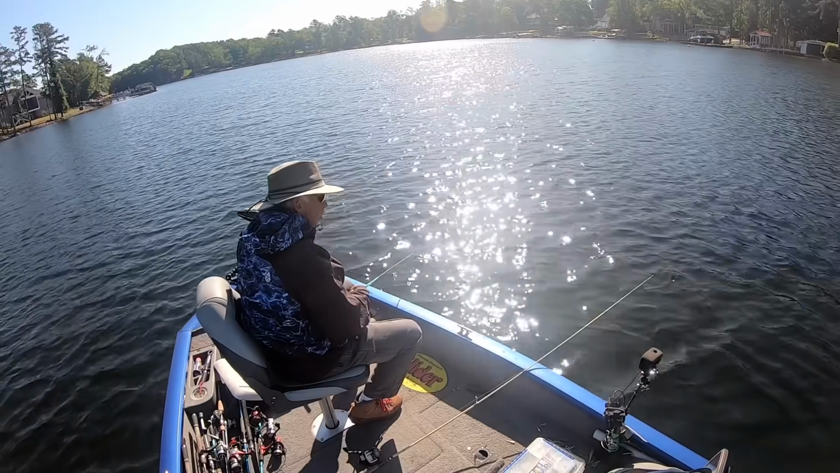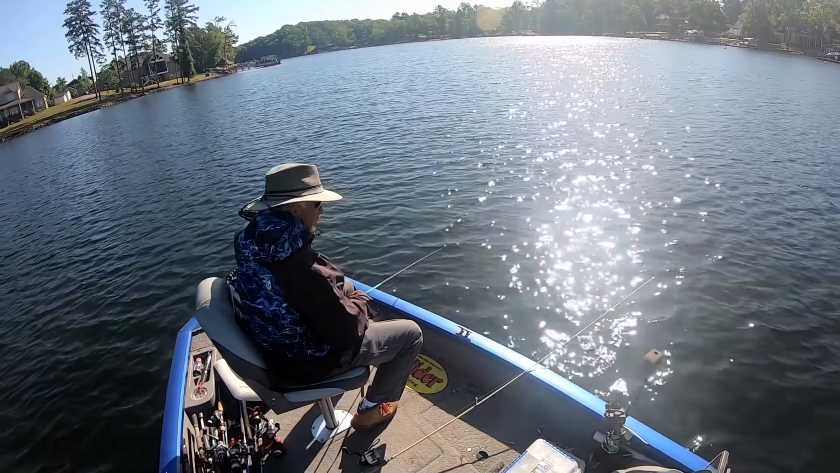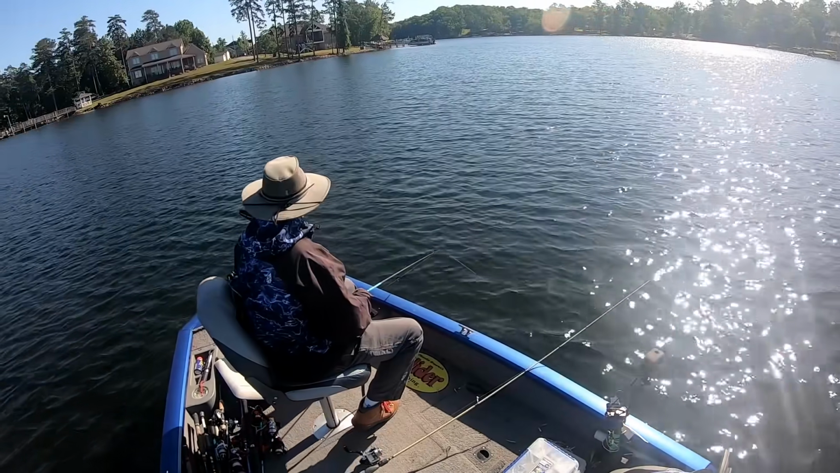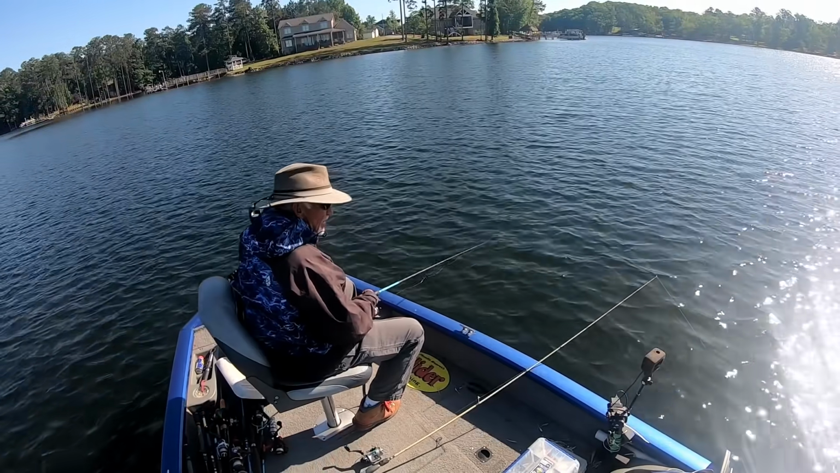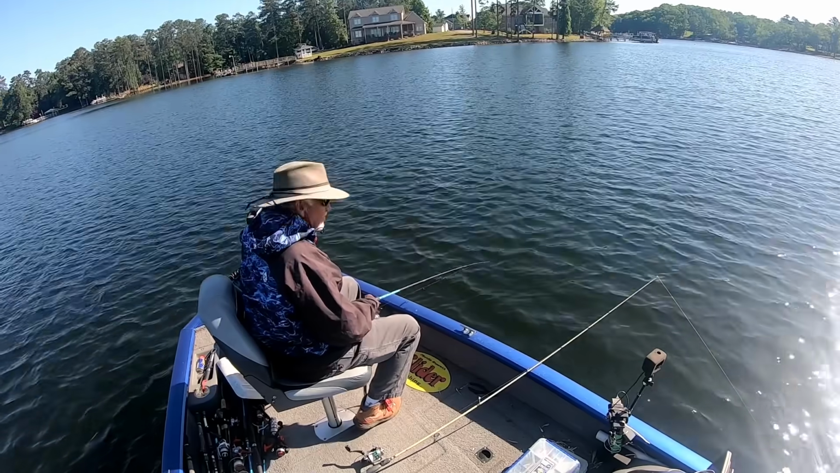A lot of times when they run off a brush, they'll run back towards the bank. If it's a drop, they'll get toward the bank, basically using that drop as a part of the cover. So a lot of times they'll do that in deep water situations.